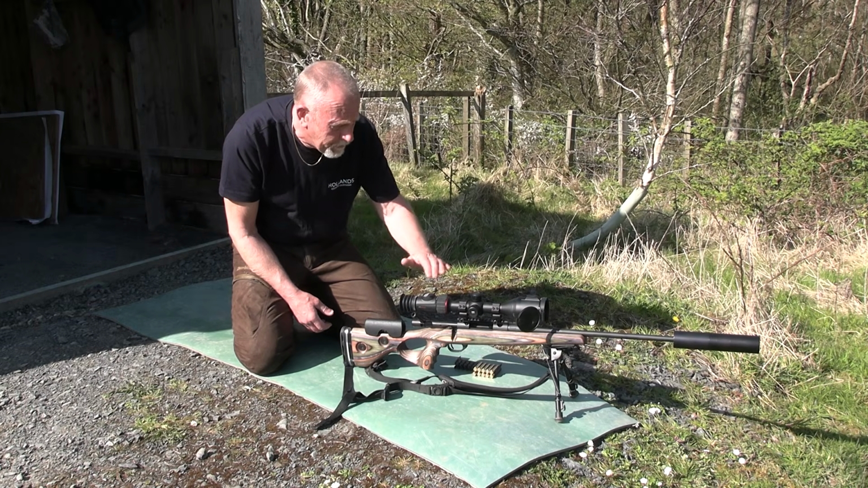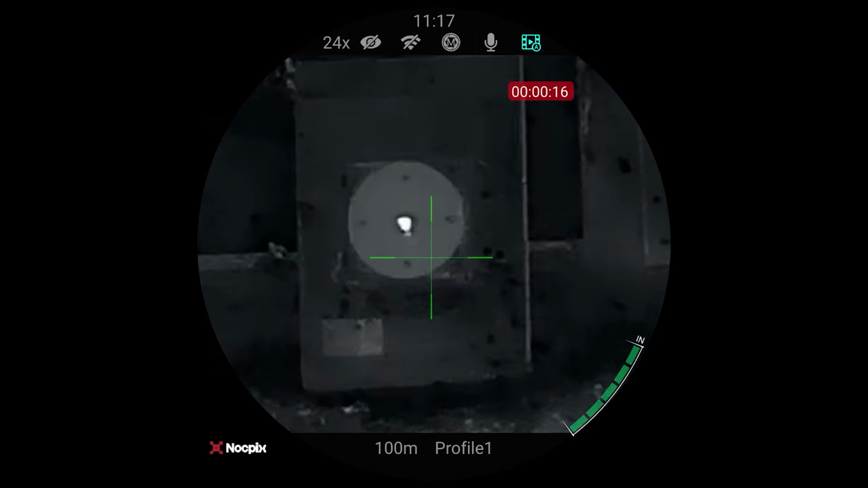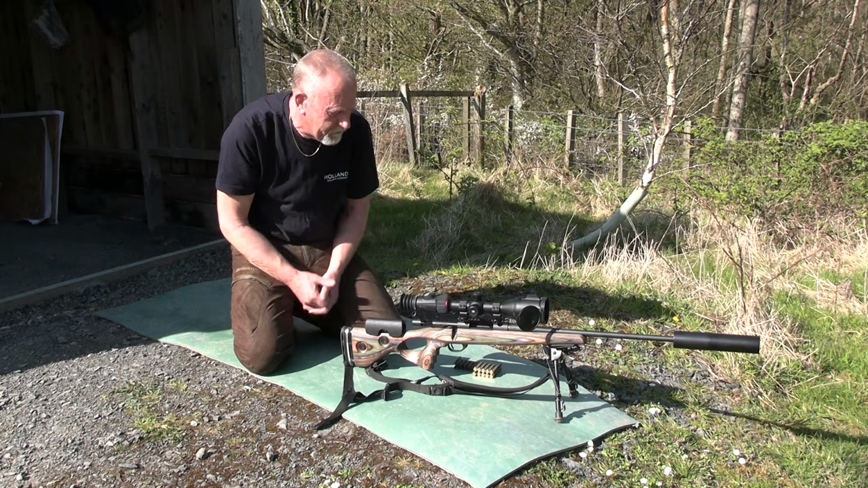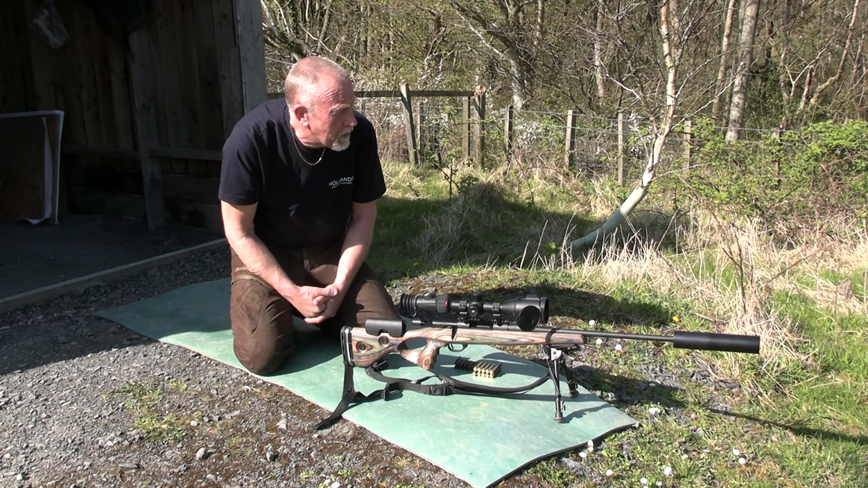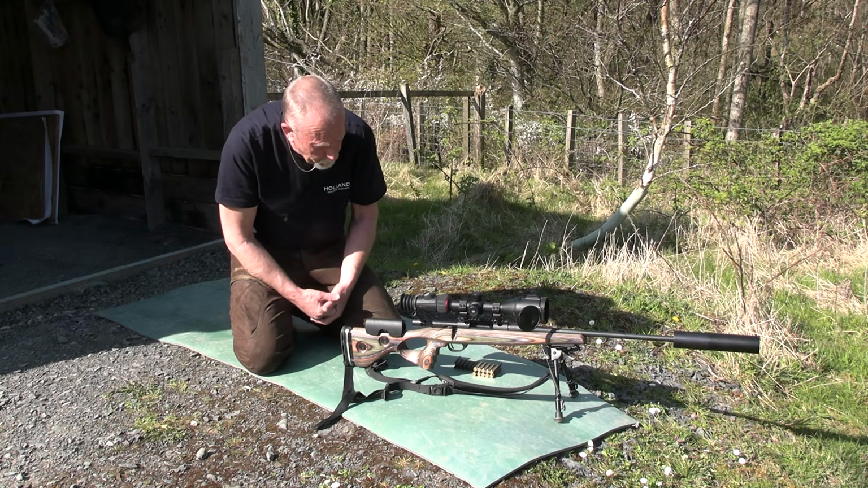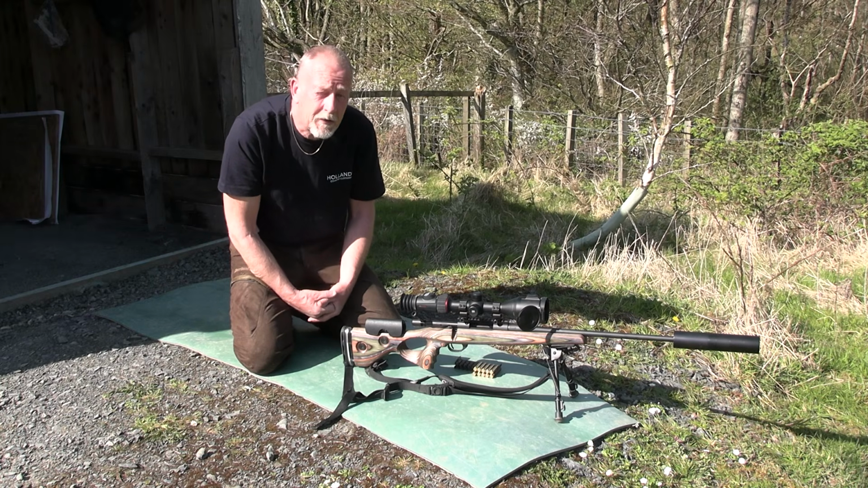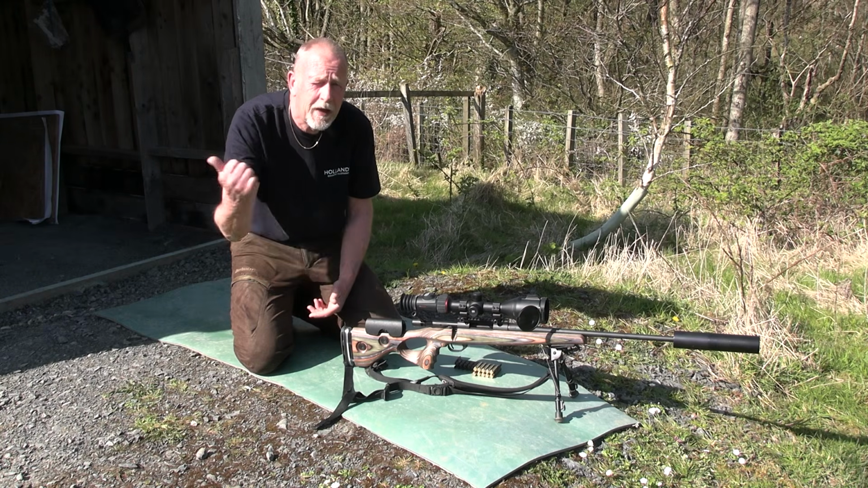When the unit powers up, you're in 2 power. You can alter your magnification with the button on top, your top dial, and then obviously dial it in at the front. Dead easy, not a problem. So we'll fire a couple of shots, see how we go. That's all I want to do this afternoon, and then we'll get into the field tomorrow morning and actually see it in action, which at the end of the day, with any kit, the proof of the pudding, as we always say, both Rab and I, is when you get out in the field.